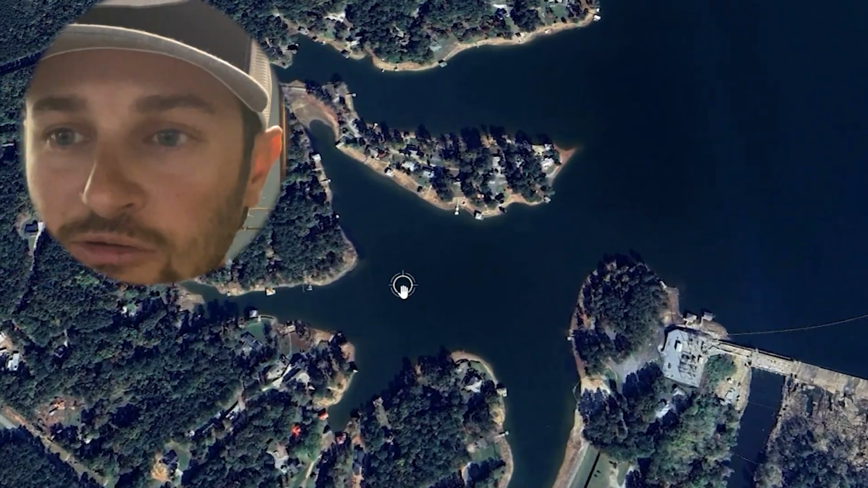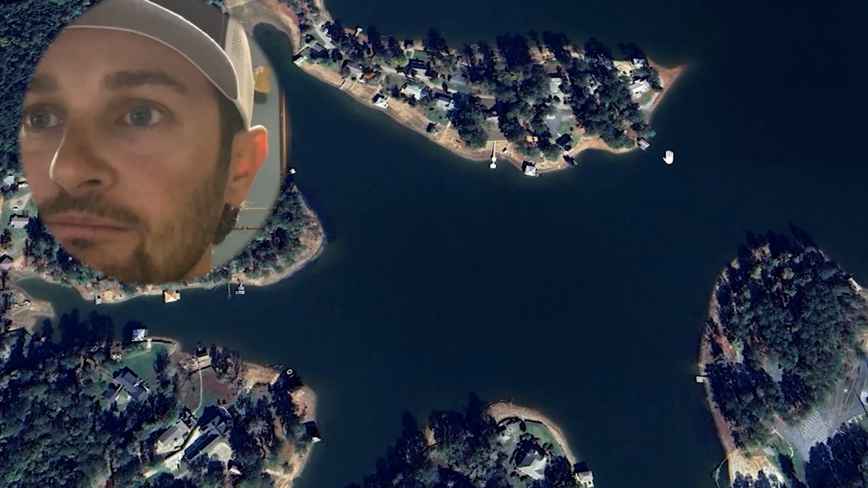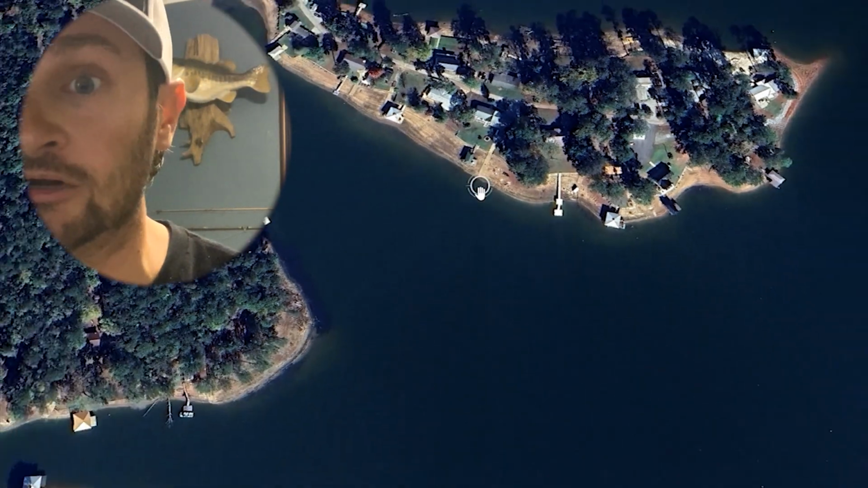I really like this creek if I had to pick. You have a couple of secondary points here, and this main lake point. It looks like the image here is with the lake's low at this point. They might have a winter drawdown. I don't even know.